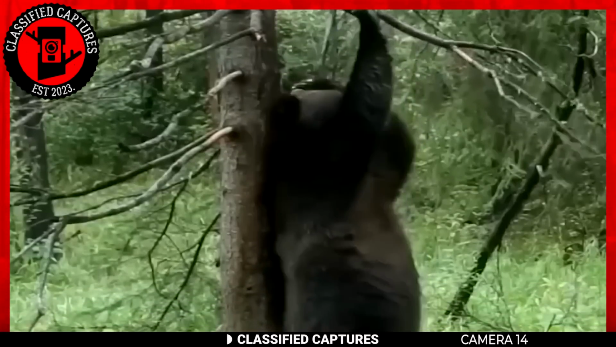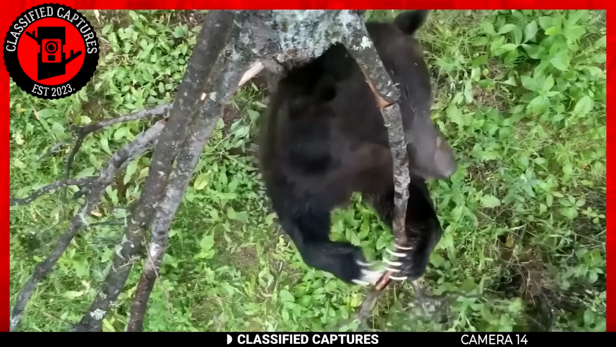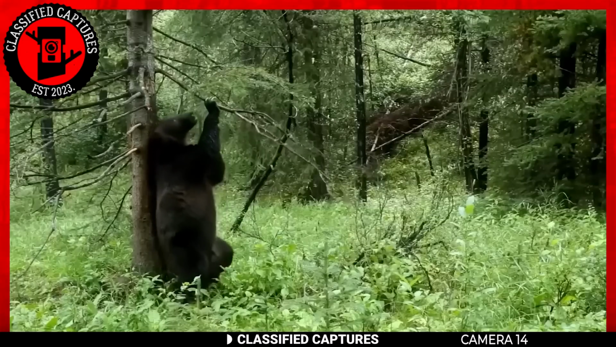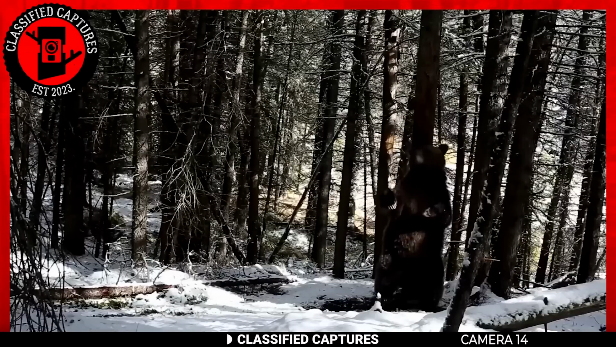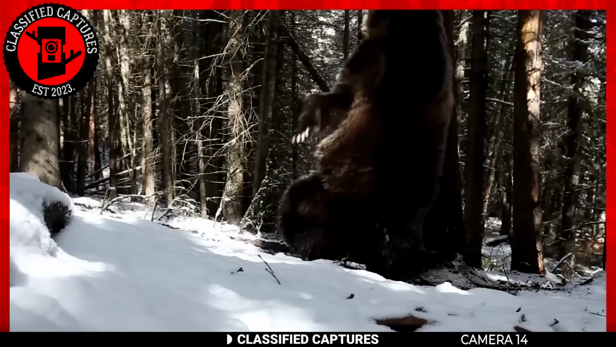Most bears also live alone, leaving them with no assistance. During such times, trees become their best companions. And let's be honest, when you add music to the mix, their back scratching resembles a dance. Have you ever seen a bear do this in real life? Tell us in the comments section.